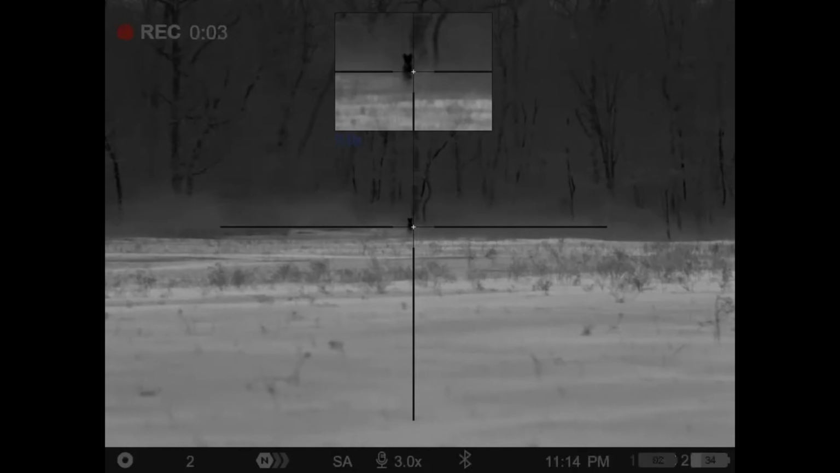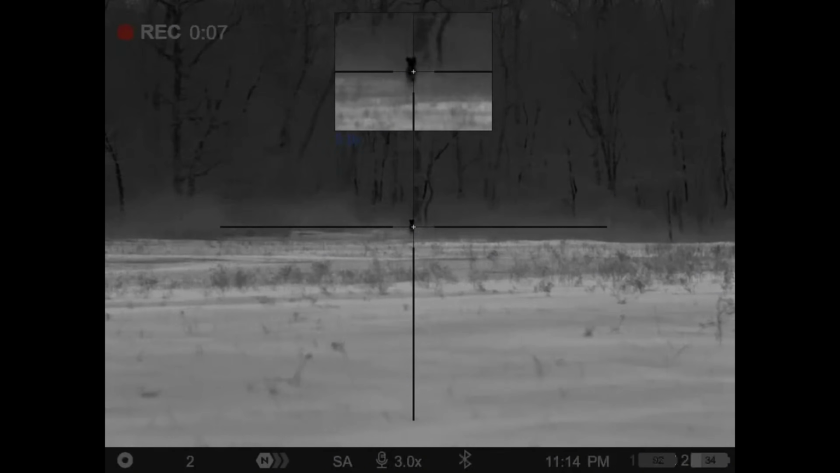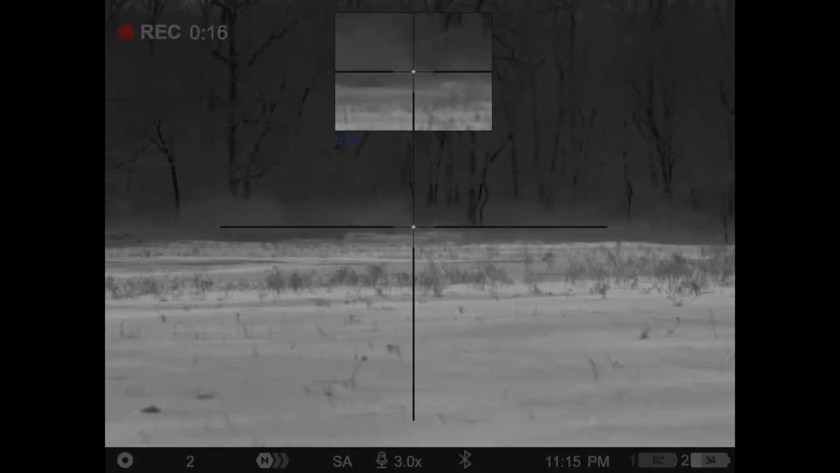Somebody count. Where are you? Yeah, I'm gonna shoot him. Is anybody else on him? Okay, 3, 2. He was going, see you later.